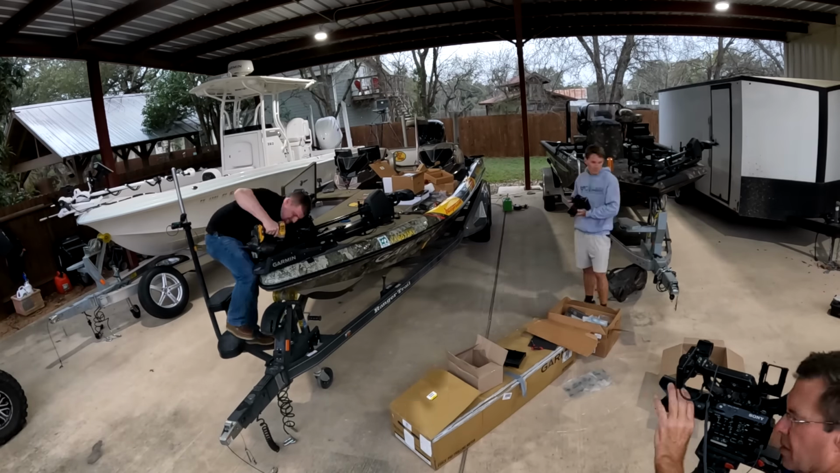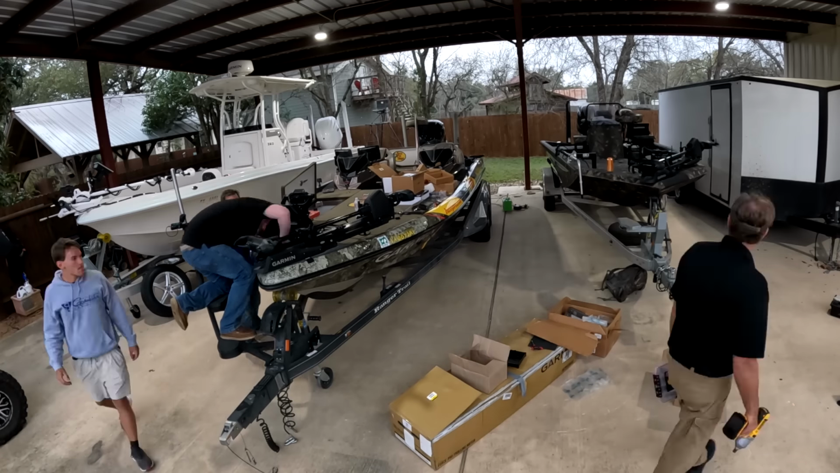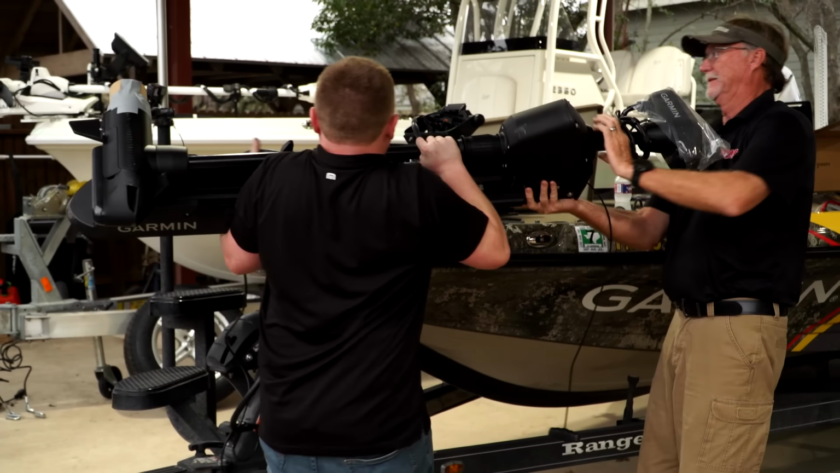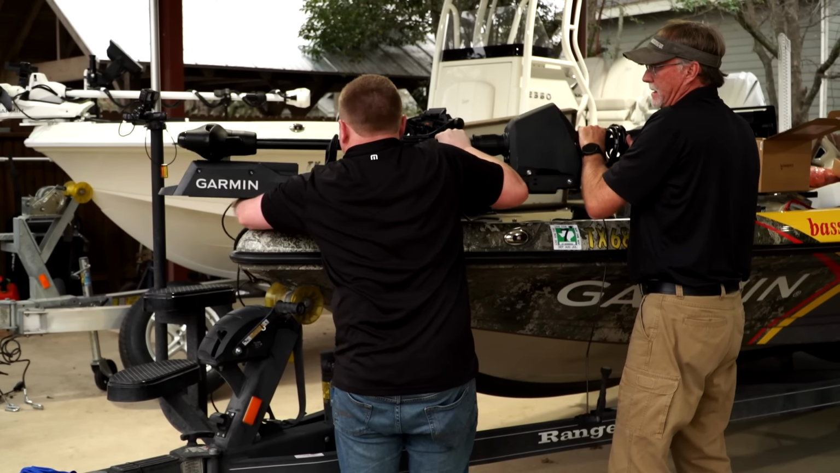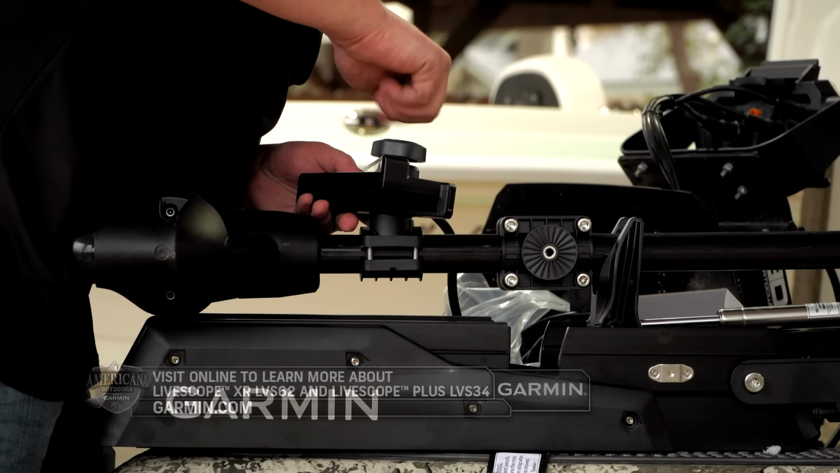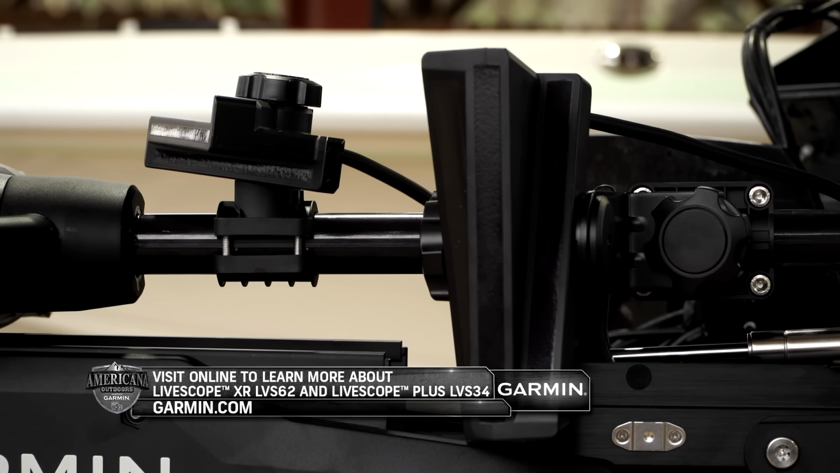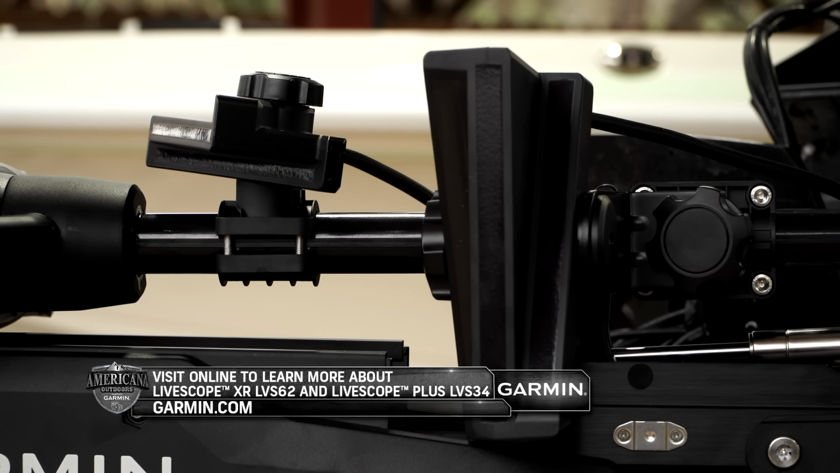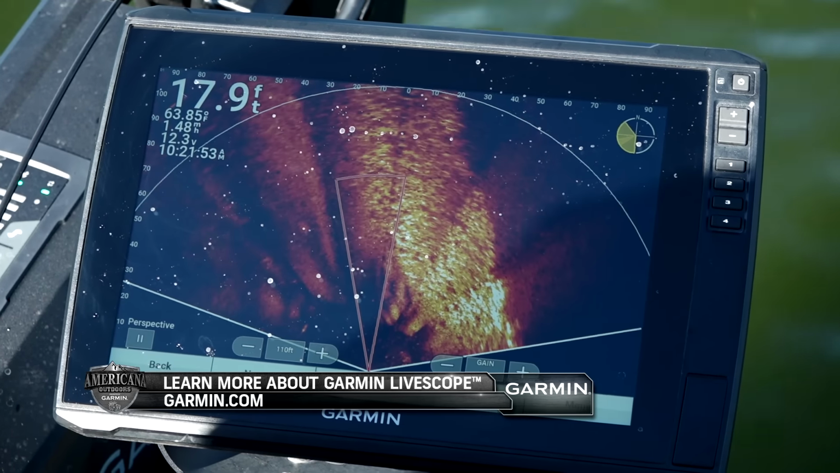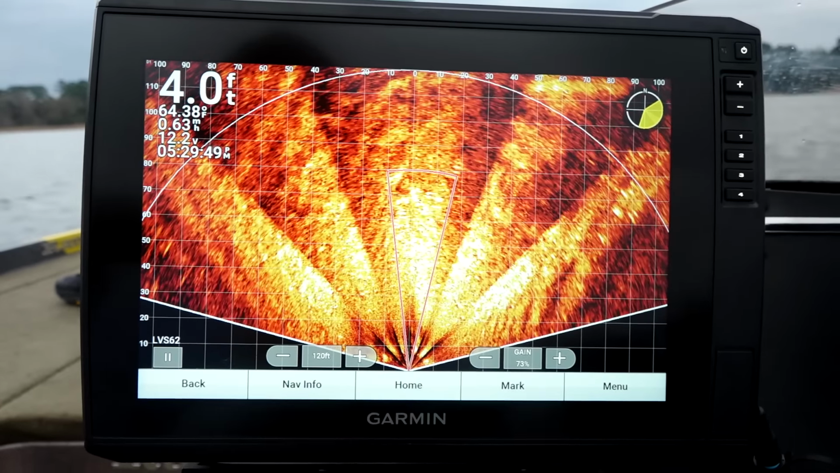So we installed the Force Pro at Wade's house, and it's amazing how seamless it was. You know, it just has 6 bolts that mount it, and we were able to easily get access to it, and it was a really easy job to switch the motor out. And then we also installed 2 Livescope transducers. We have our LVS-62, which is our perspective mode transducer, and then we have our LVS-34, which is our forward transducer. And so it's really, really nice to be able to get that perspective mode, and being able to see 200 feet out and see all that structure has really been great.